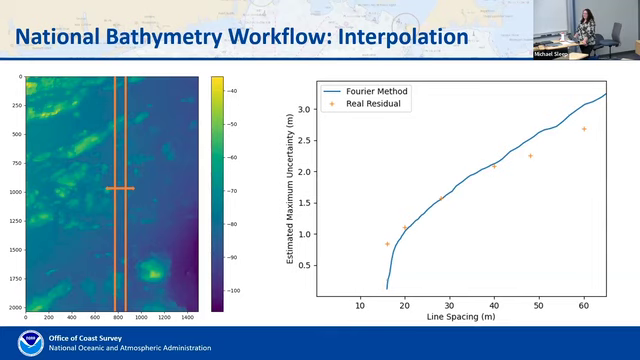This is an area right out here off the coast, which you can see is fairly dynamic. And it actually predicts what the uncertainty should be fairly well. So this is this assumption that the seafloor along track is the same as the seafloor across track.